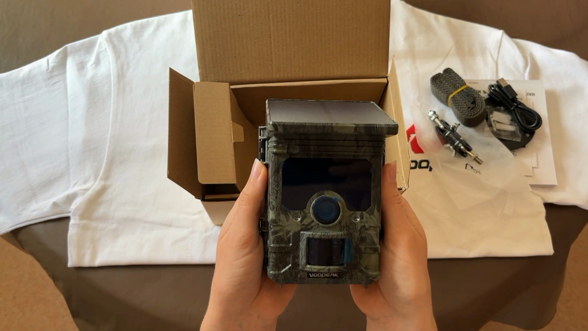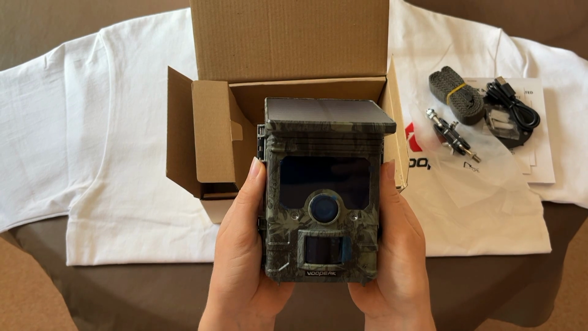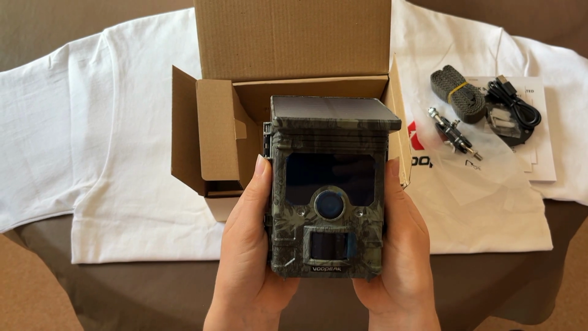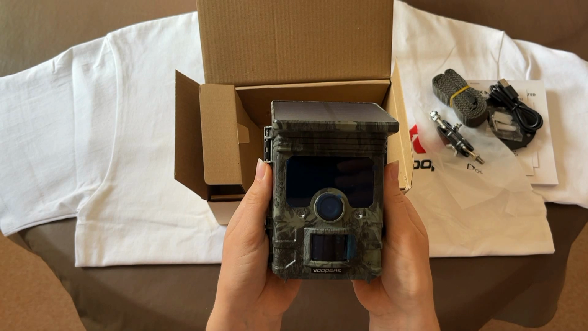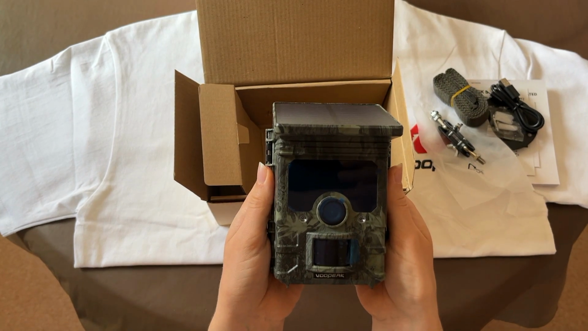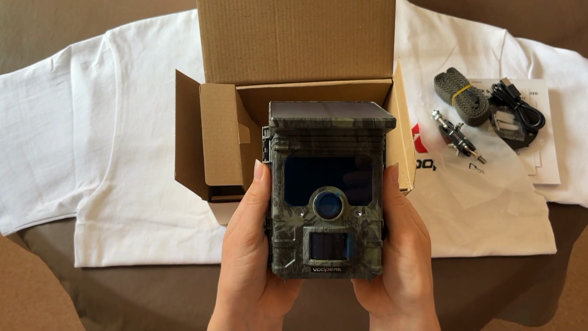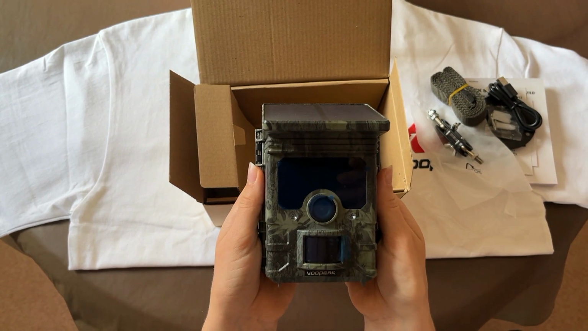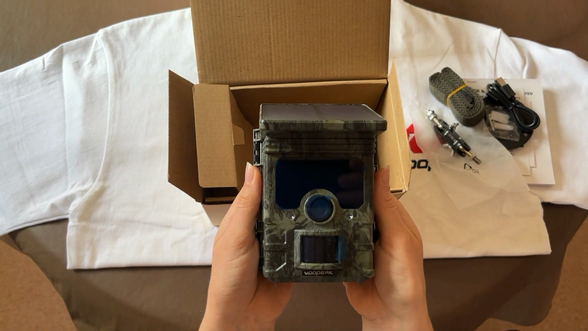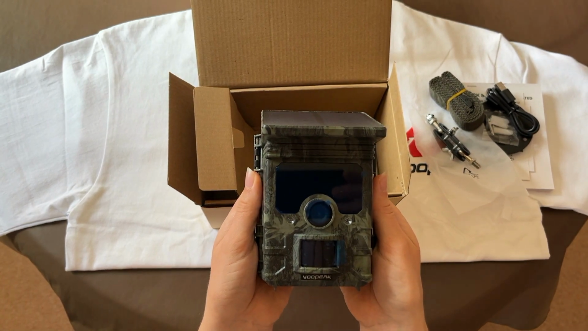It's got 46 MP photos and 4K ultra high definition videos. It can take 30 frames per second. This camera's got a detection range of 120 degrees, which is quite wide for a trail camera, which is very good. This also has time-lapse features as well, which you can use. So this means you can use it for things like plants growing or an animal if it's sitting in front of the camera for a long period of time.